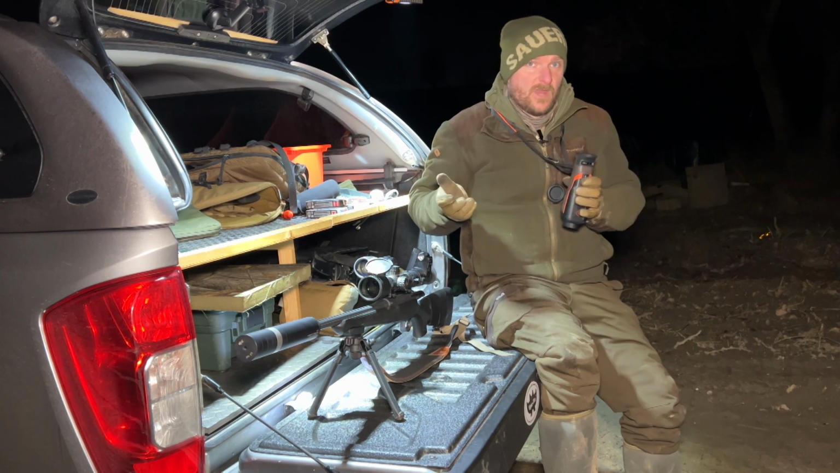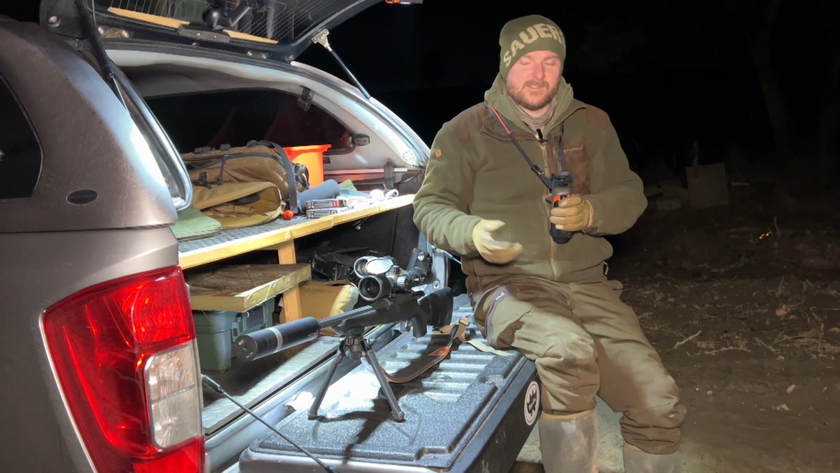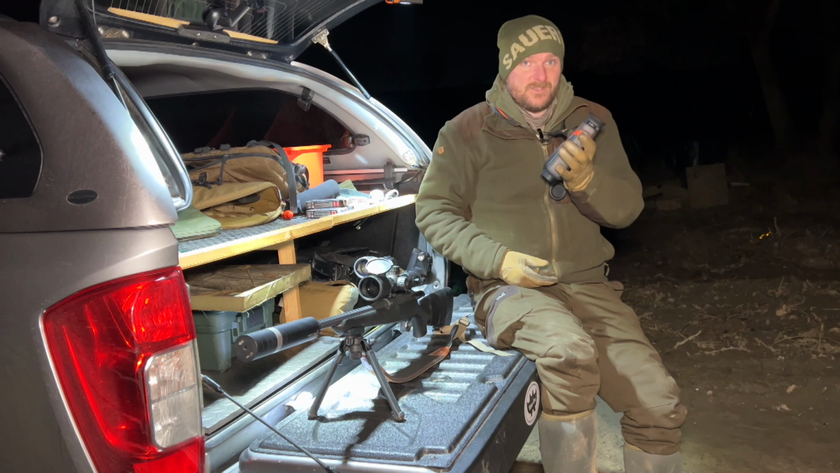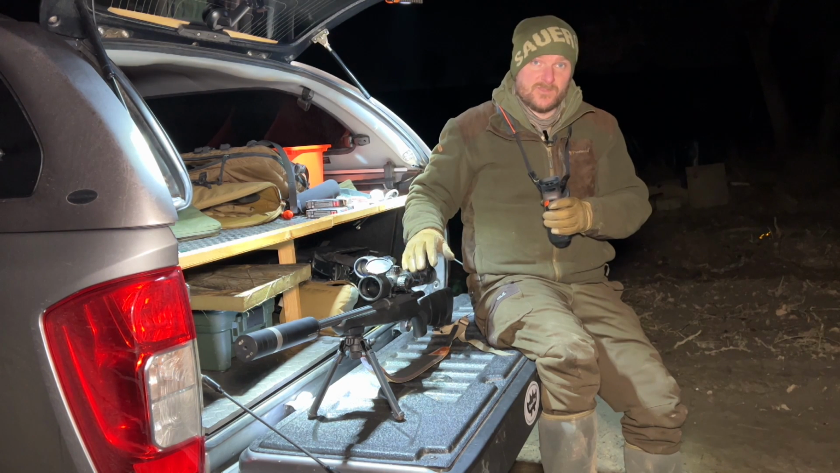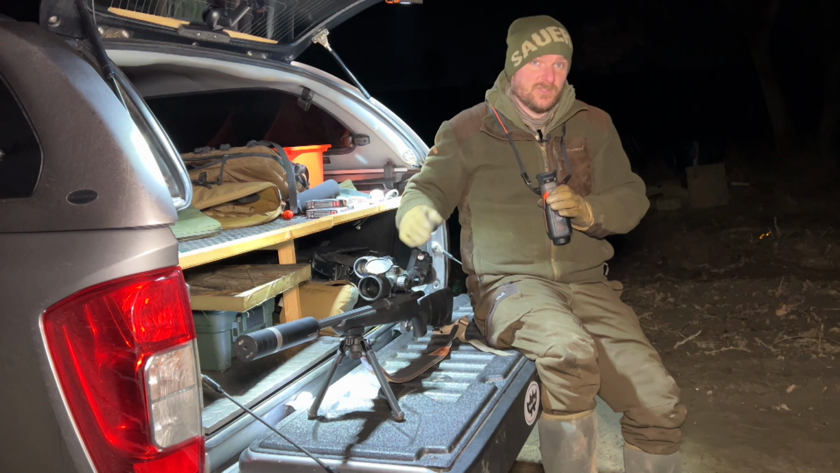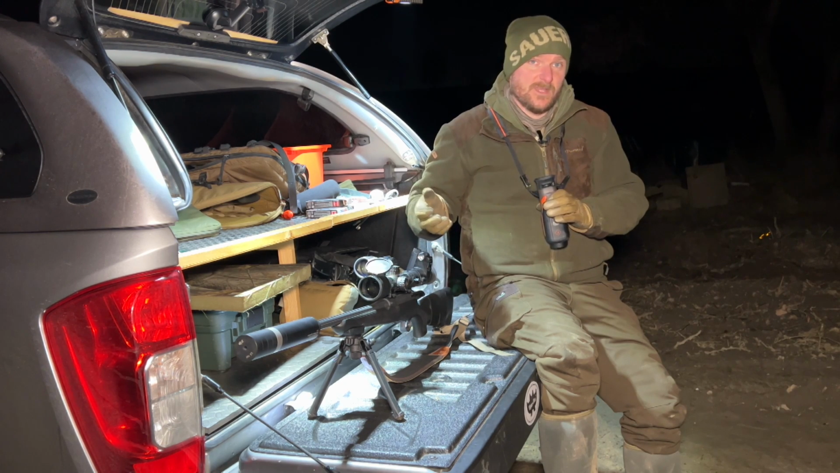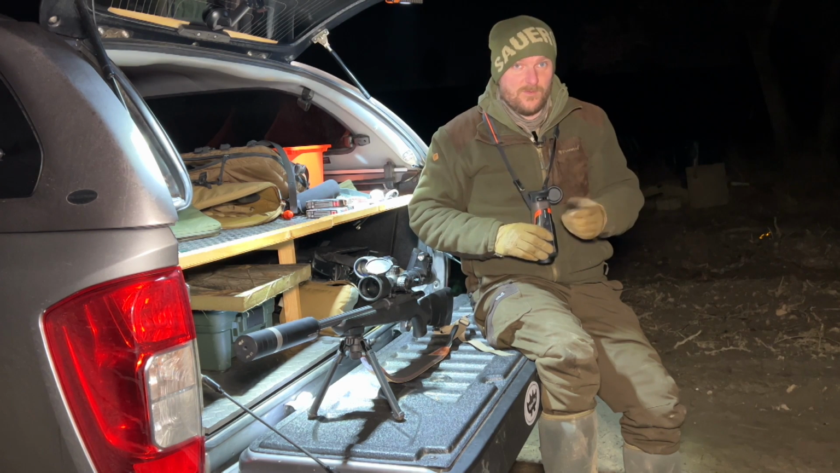Now in the olden days, as they say, you needed to keep night vision in at least one of your eyes. Whereas now, when you're using one of these pretty much the whole time in the darkness and you're moving over to a night vision rifle scope as well, the problem isn't there anymore because you've got the brightness on both of the screens. It's not like trying to pick up small details in natural light with human eyesight.